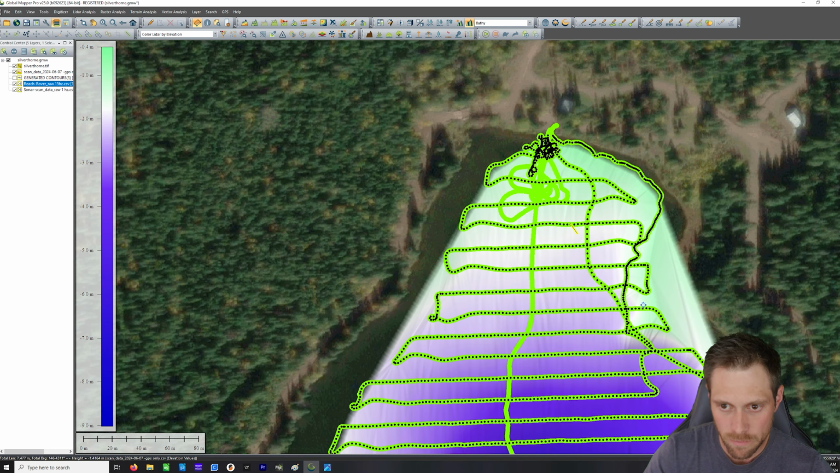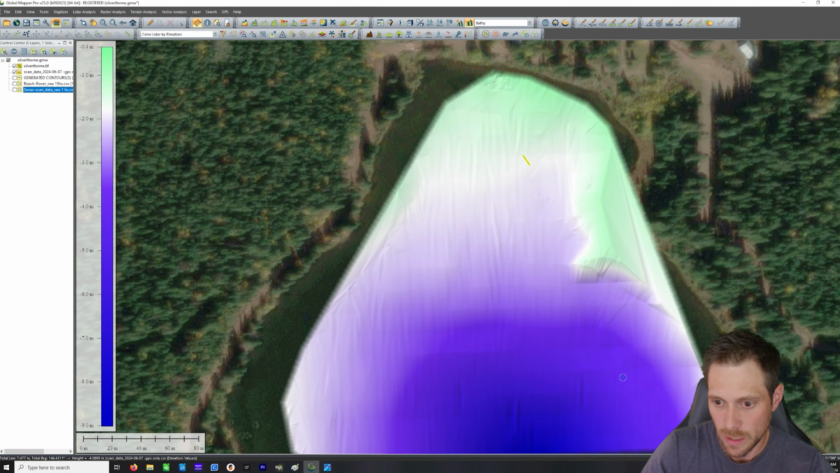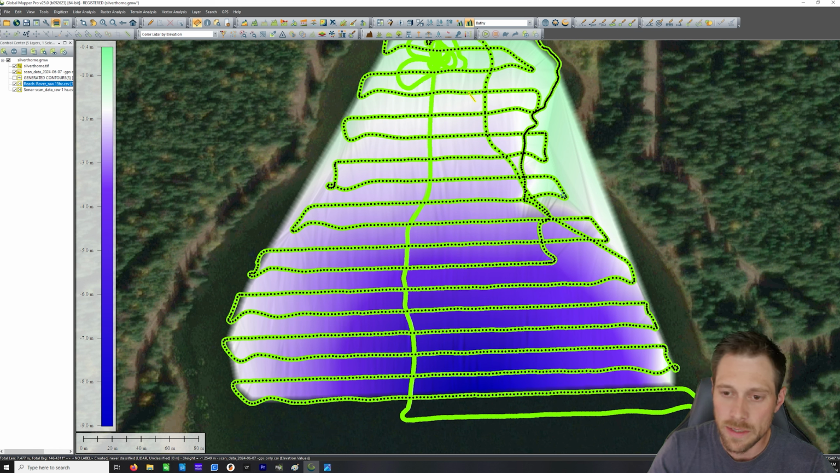When you're done, you can take that and produce a depth map like this. We'll take them both off, and this is what you have. And honestly, it's really quite detailed. I was super impressed with the output on this. There was one more thing I wanted to show you guys with this data, which is the overlay.